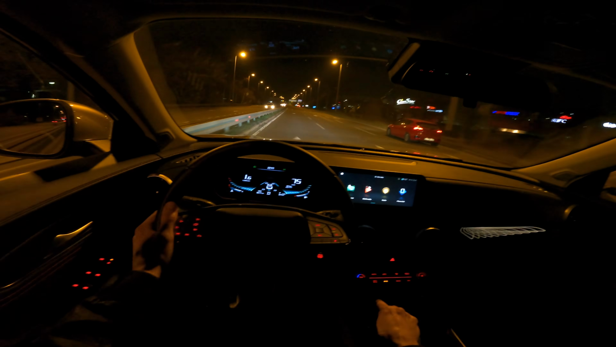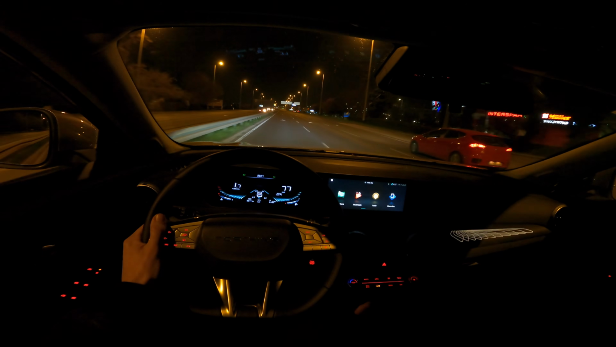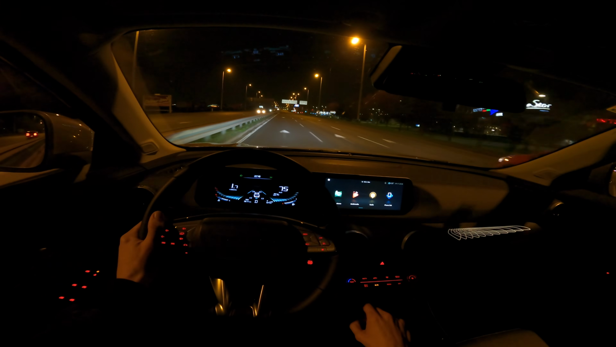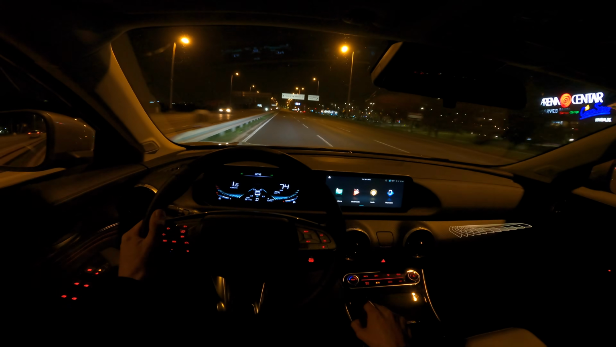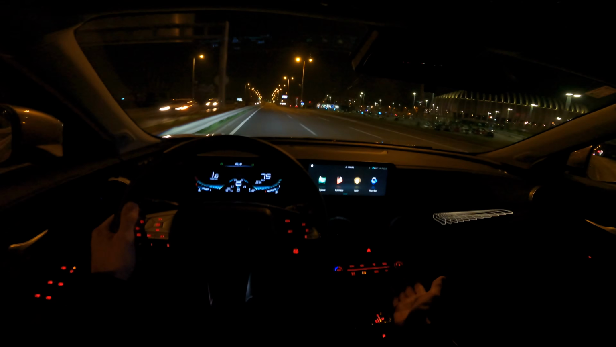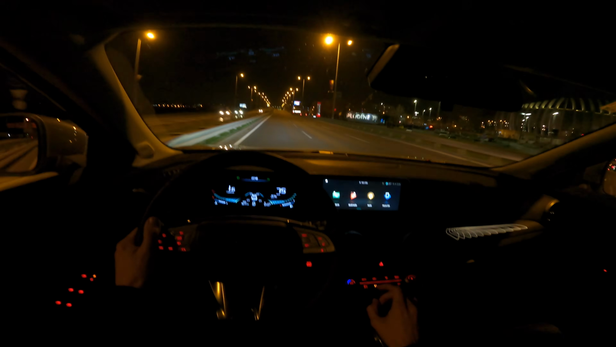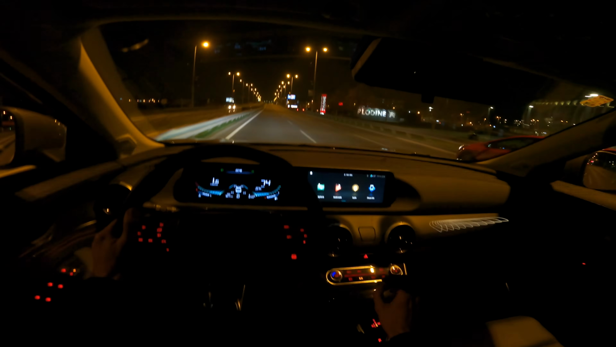I can just repeat myself. Petrol heads will love this car. Oh yeah, I remembered. No wireless charging. I mean, most of the cars have this now, but I would really prefer a wireless charger.